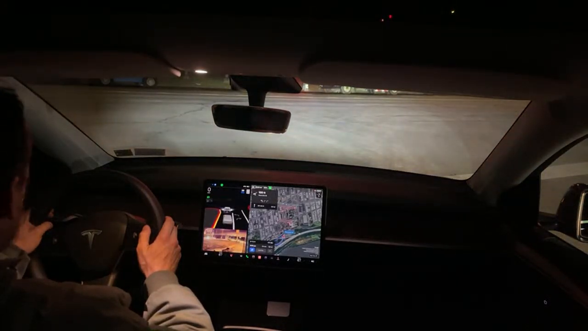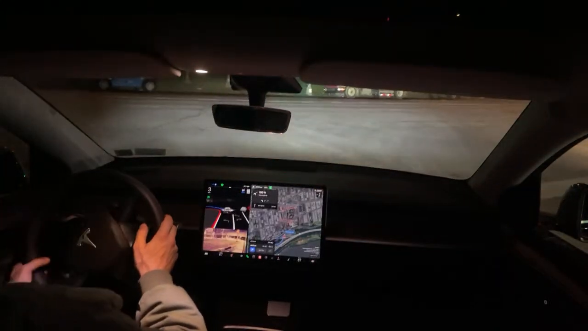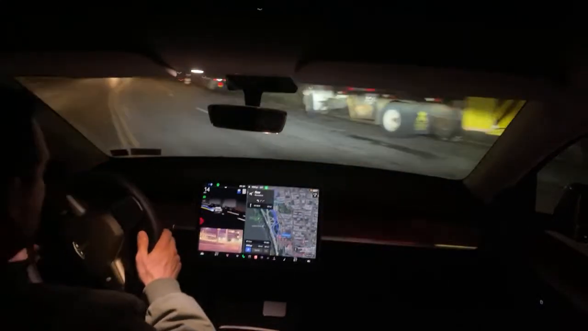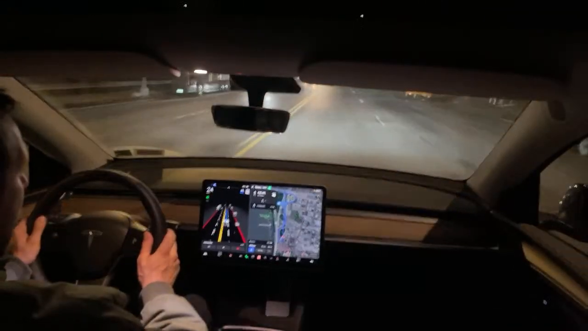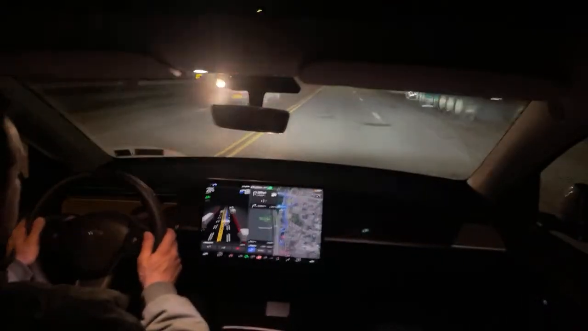I knew that was a little complicated, and it made the lane change and then second guessed and came out of the lane that it was correct in. So that's a little sad, but okay. One intervention at 21 minutes into our drive.